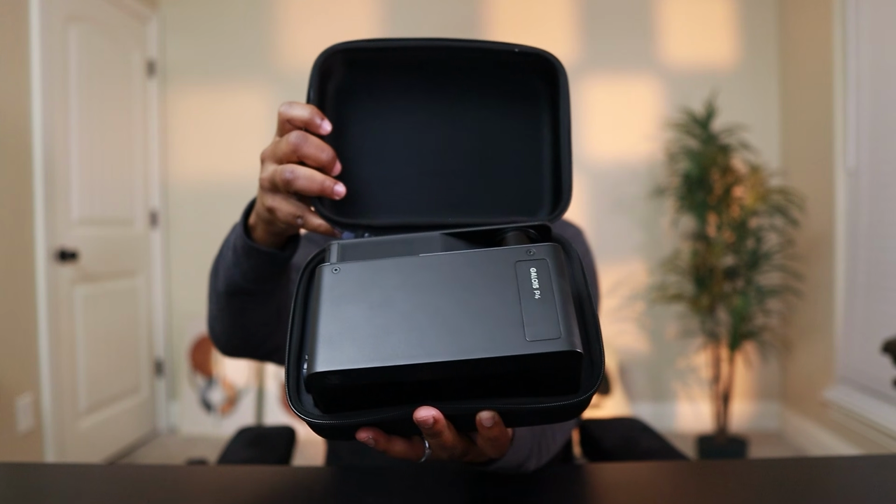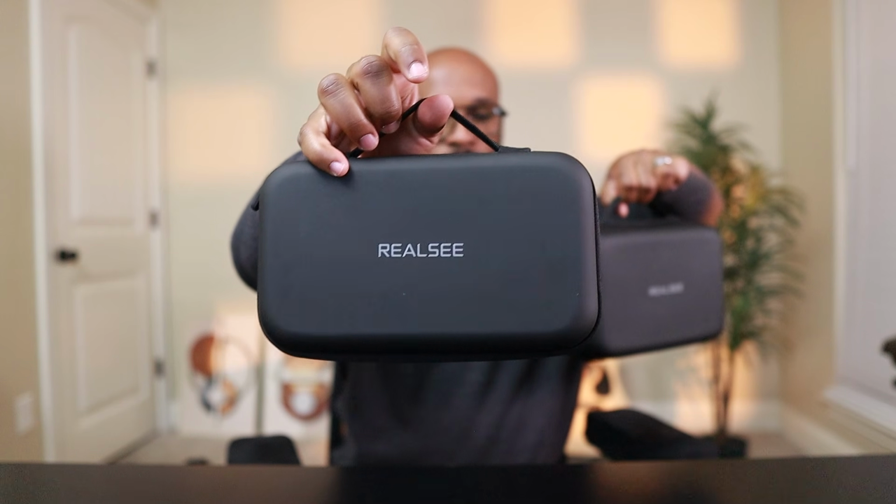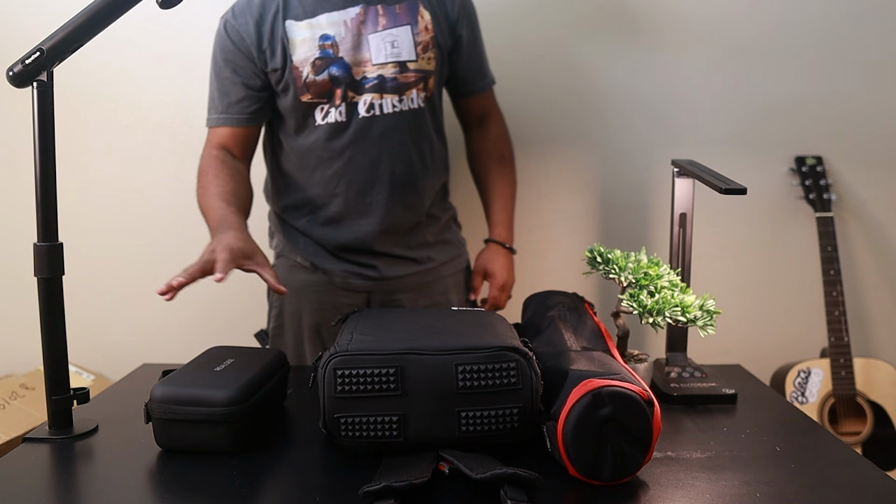Now the rest of the kit includes a hard case for the P4, a separate case for the tripod, and everything fits nicely into the Realsee backpack. I think it's an overall well organized package, and so content creators, realtors, and construction professionals will appreciate that from day one.